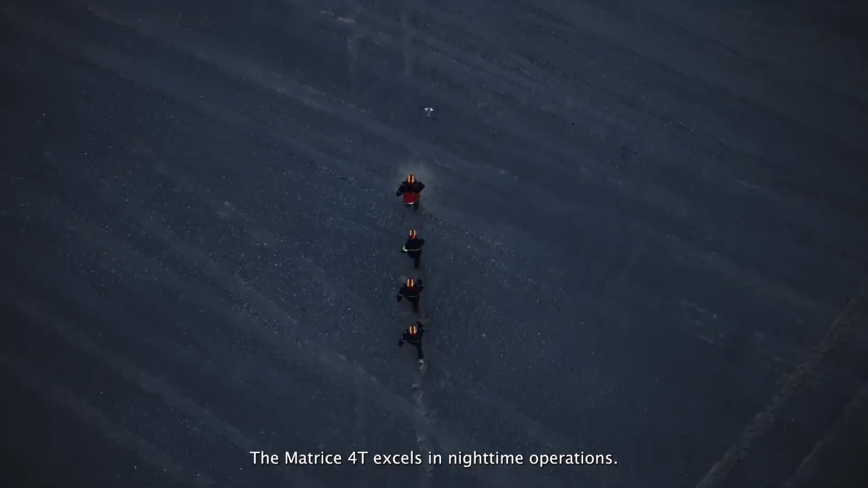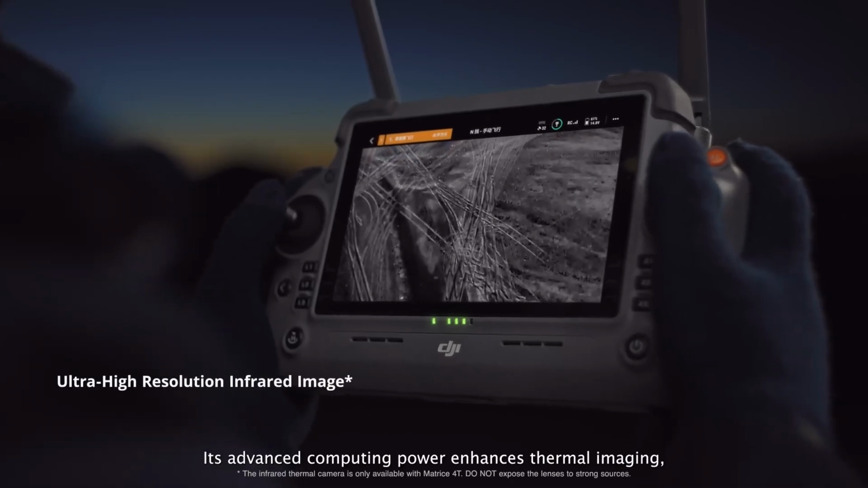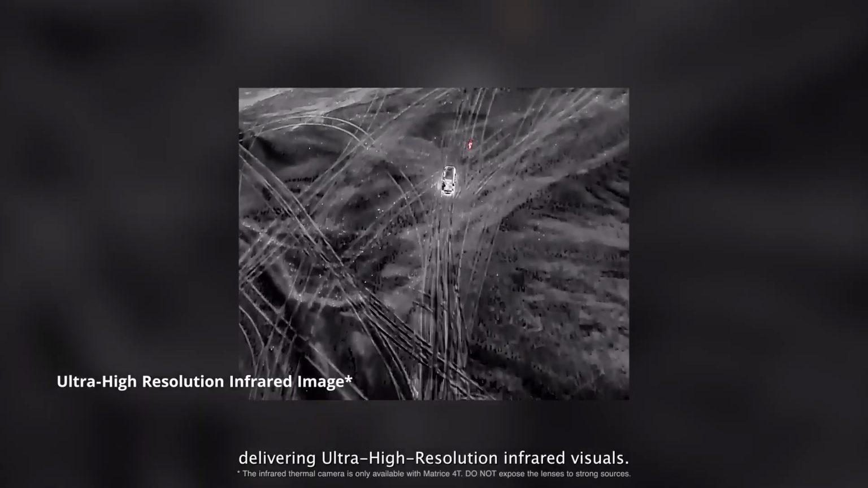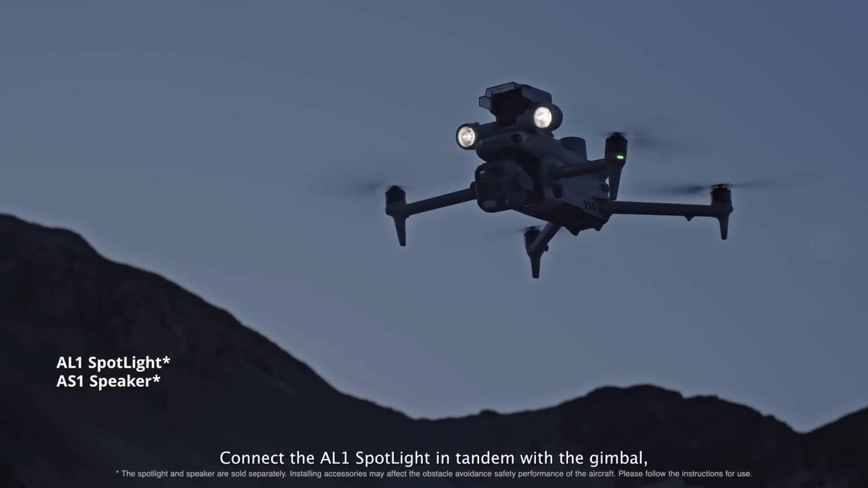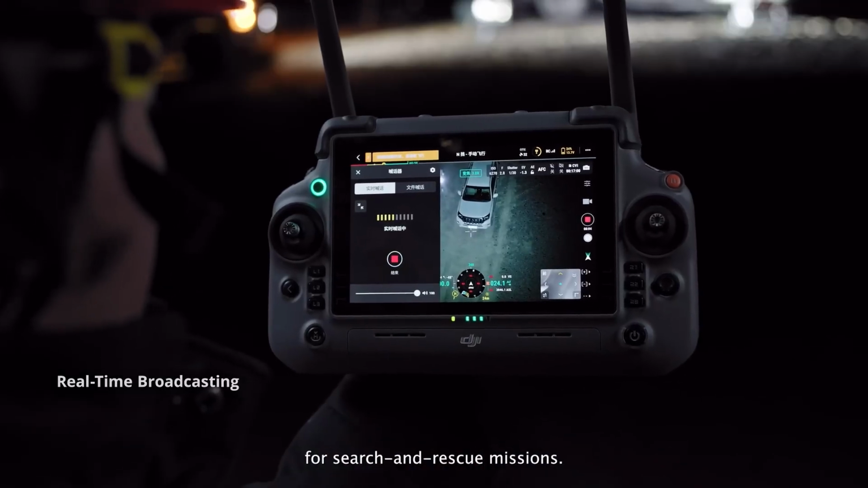The Matrice 4T excels in nighttime operations. Its advanced computing power enhances thermal imaging, delivering ultra-high-resolution infrared visuals. Connect the AL1 spotlight in tandem with the gimbal, along with the AS1 real-time voice speaker for search and rescue missions.